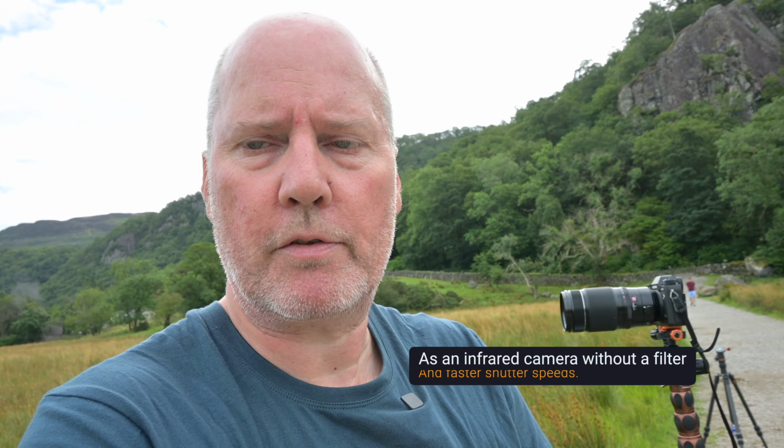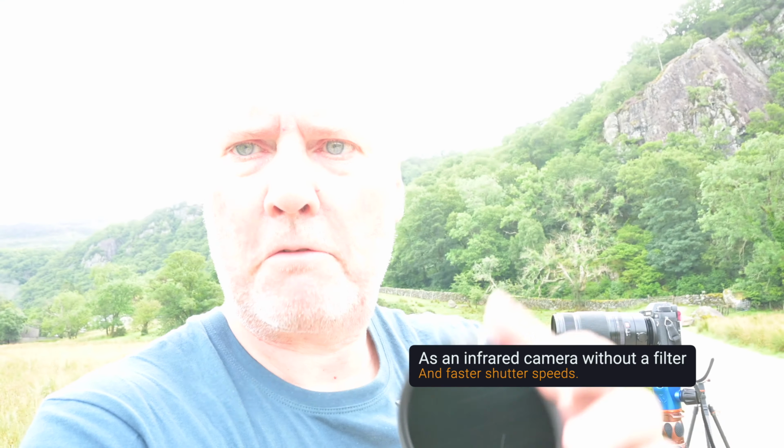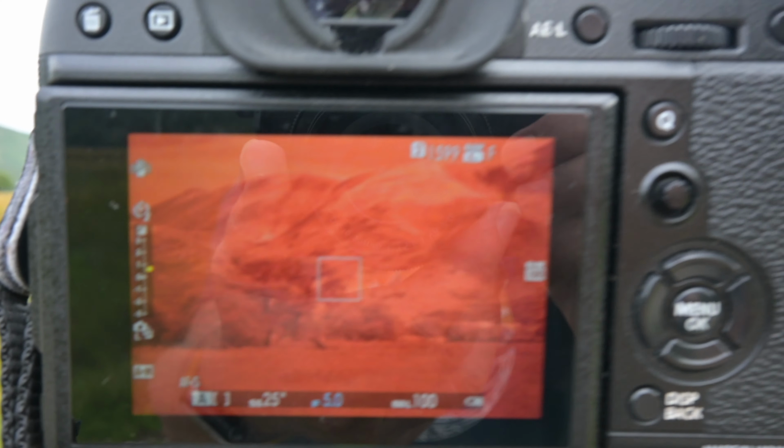If you were to convert your camera, and you can do that, you can have the sensor adjusted so they take the infrared layer off, and then it'll work as a normal camera, but you can't use it for anything else. So if I show you this, I'm going to put that on the front of the lens now, and then we're going to shoot a picture. So that is what you get. Look at that.